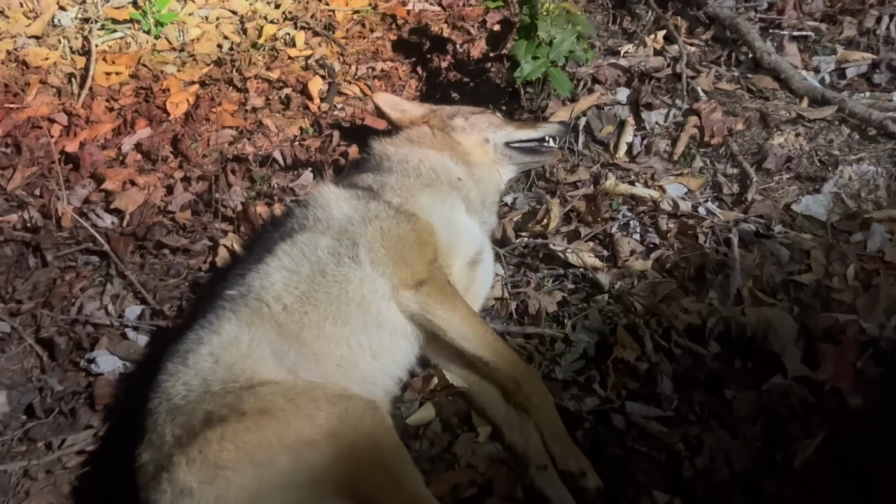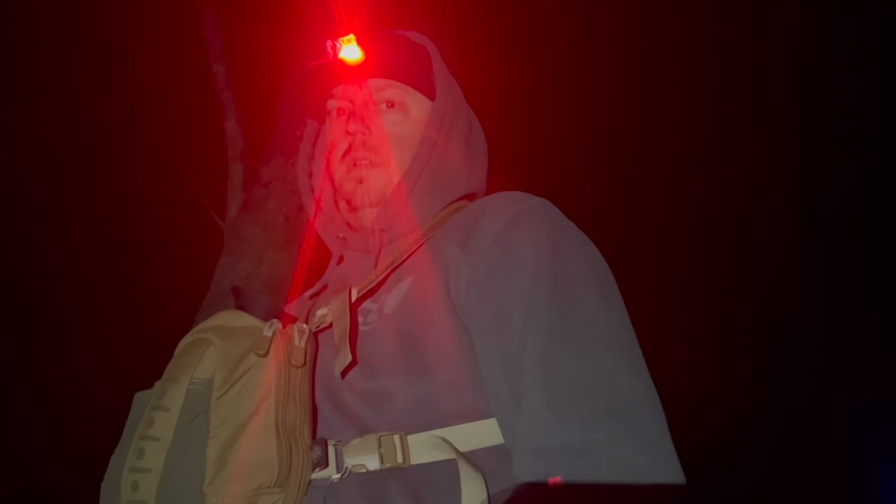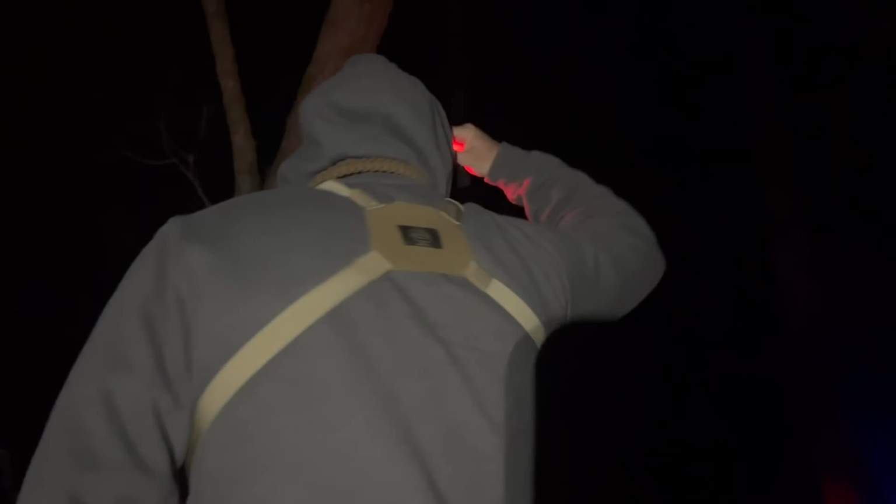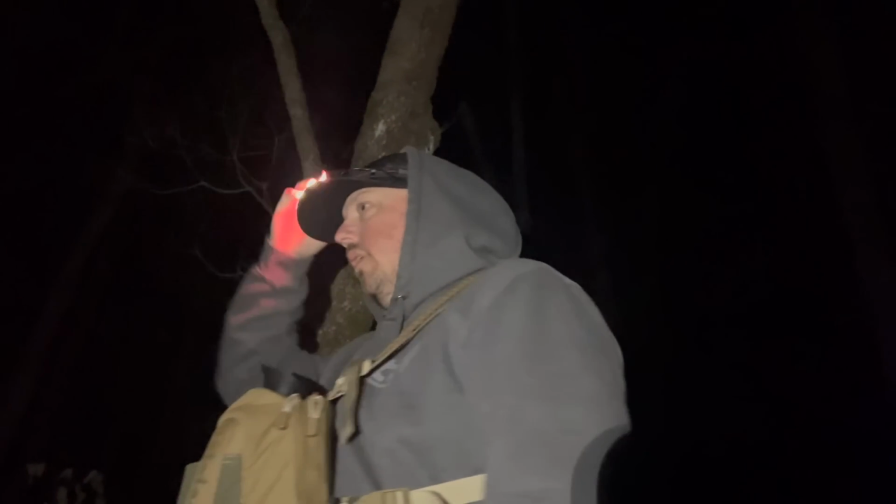How far down in here did we walk, Guffy? Probably, I don't know, 80 yards maybe? In the woods or from where we shot? We're probably 80 yards from where we shot. Probably at least 50. 50 into the woods. See, this coyote's 50 yards into the woods.